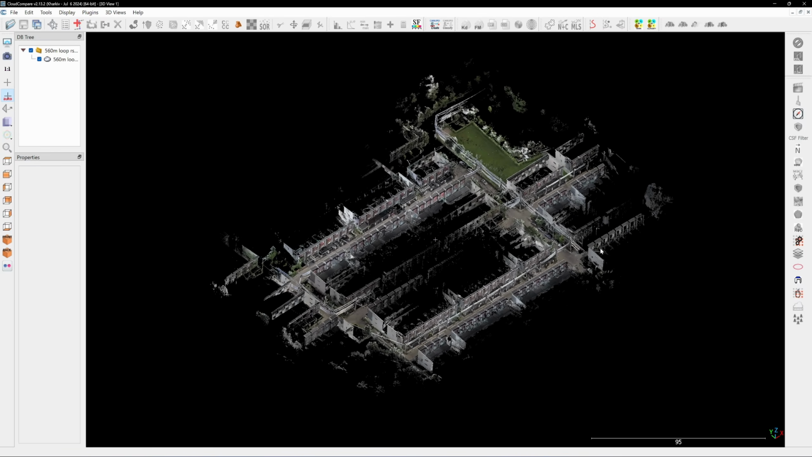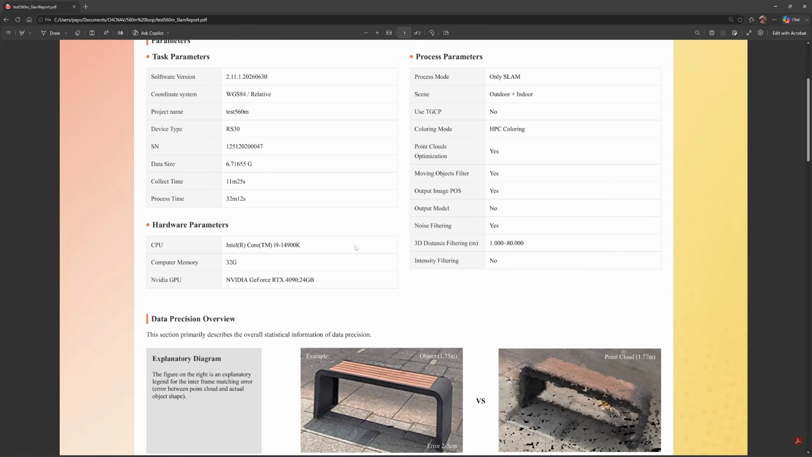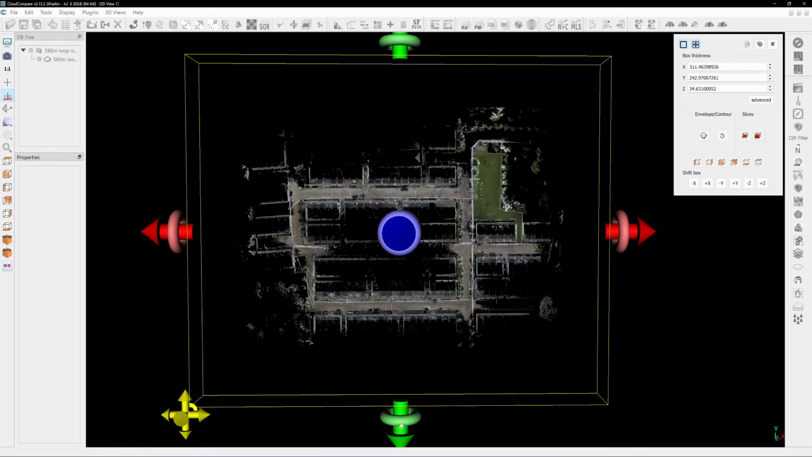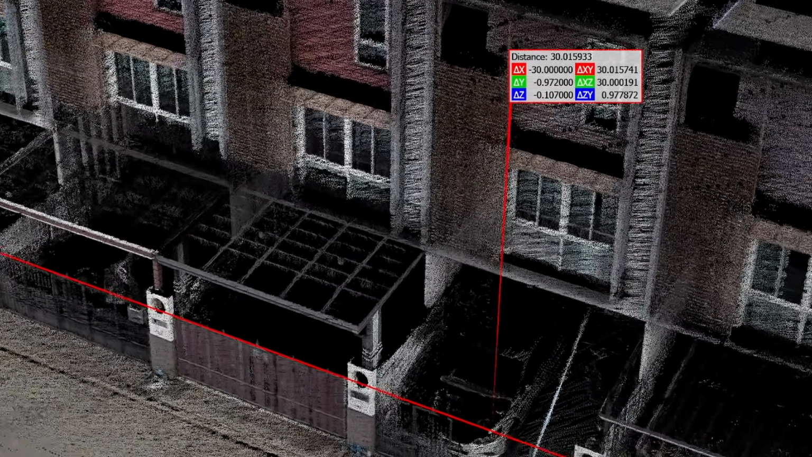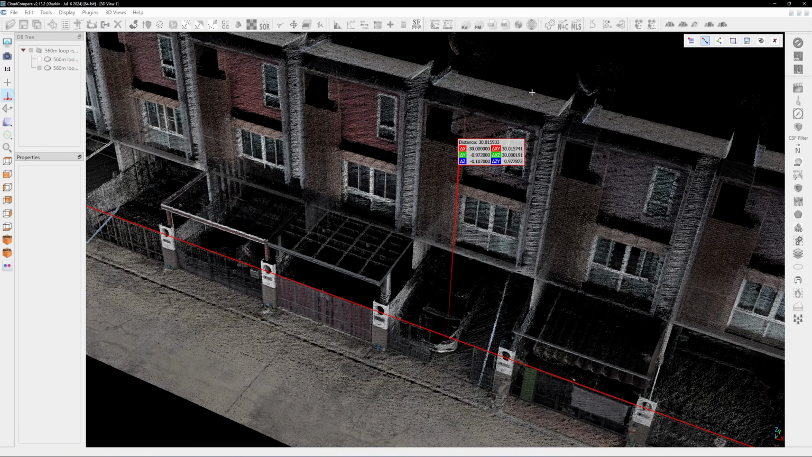Now I'm testing a large single SLAM loop 560 meters long. The RS30 can generate accuracy error reports. However, in every test I have conducted, the reports always claim 100% of the data is accurate within 1 centimeter, which simply isn't possible. When checking the 30-meter distance, it reads 30.015 meters, which equals a 15 mm accuracy error. So the outdoor accuracy error in a single large loop without RTK is still very good with the RS30.